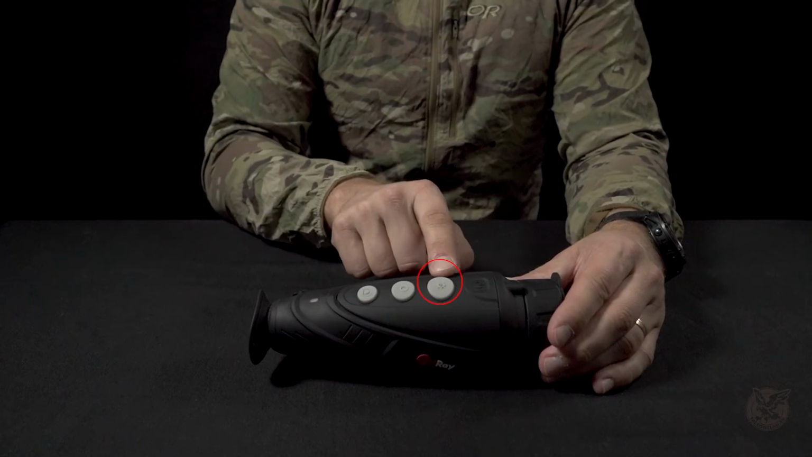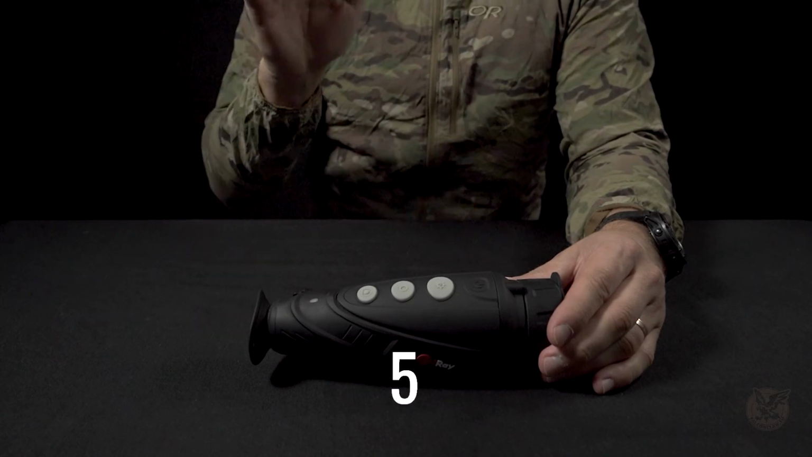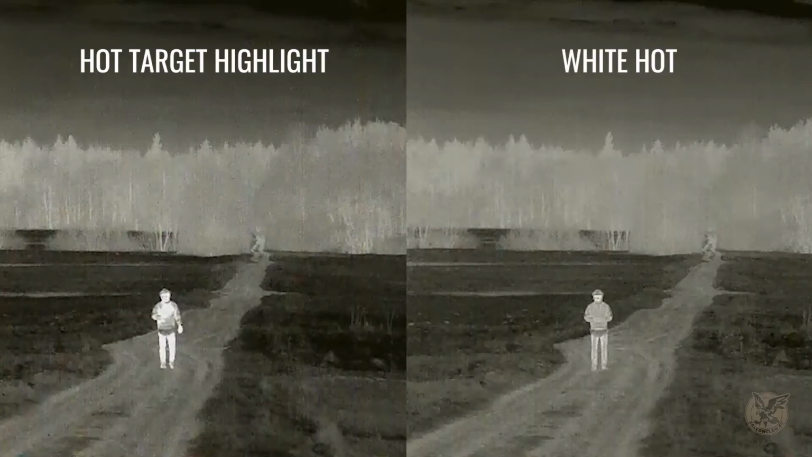The second button here is for changing the palettes. It has 5 different palettes. The first one is highlight. It's not alert mode, but a highlight mode. It highlights in white color the highest temperature object and puts a focus there.